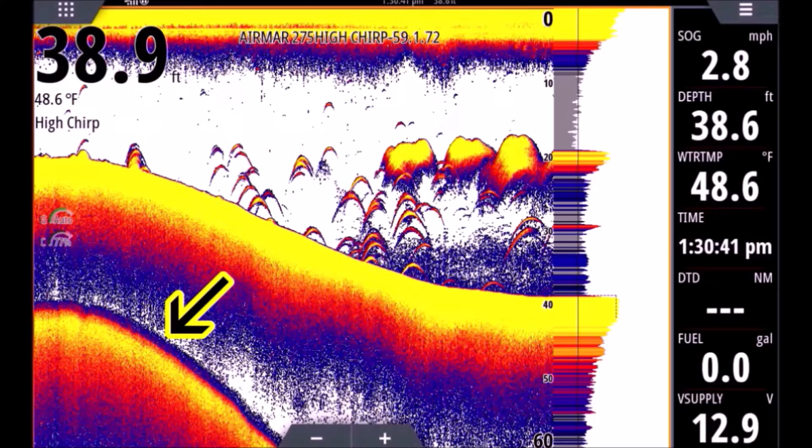It's just a quick way to check our bottom density or our hardness. So here our second bottom is very far from our real bottom. So that tells us it's a relatively soft bottom, clay, mud. It is not a hard bottom. So if our second bottom was very close, let's say an inch from our real bottom, that would probably mean it's a rocky or very hard bottom.